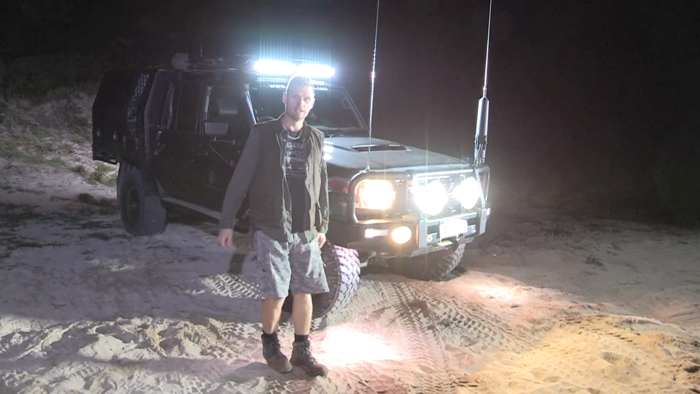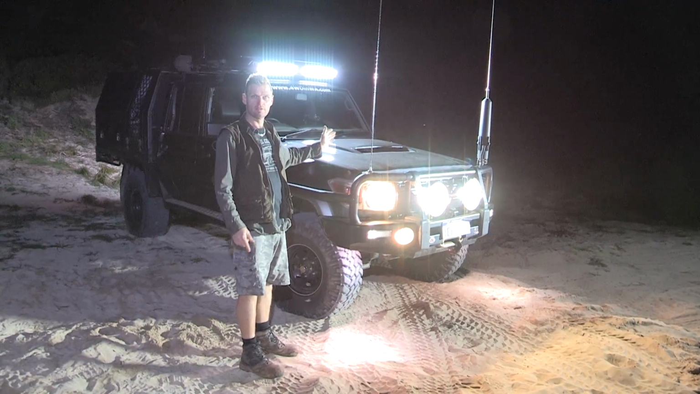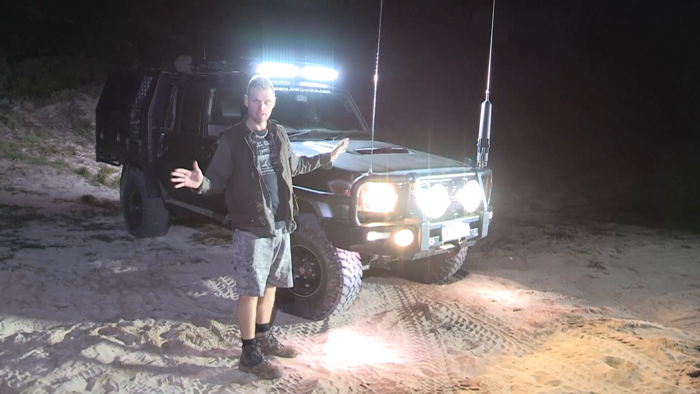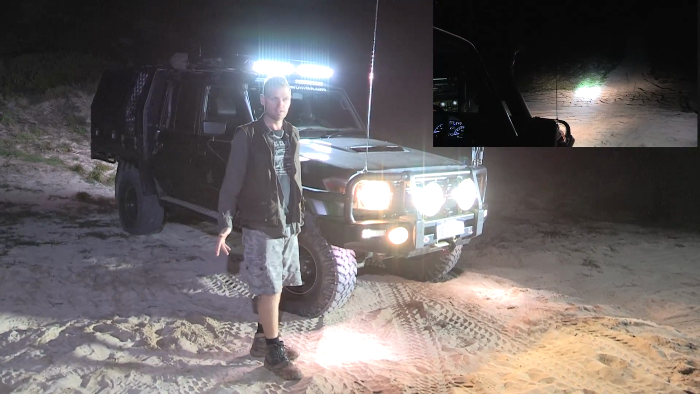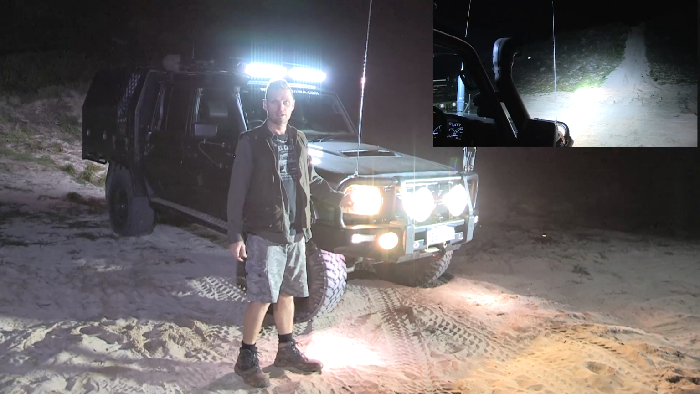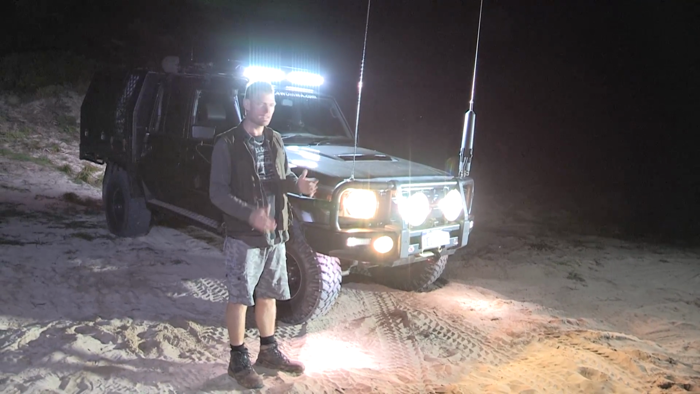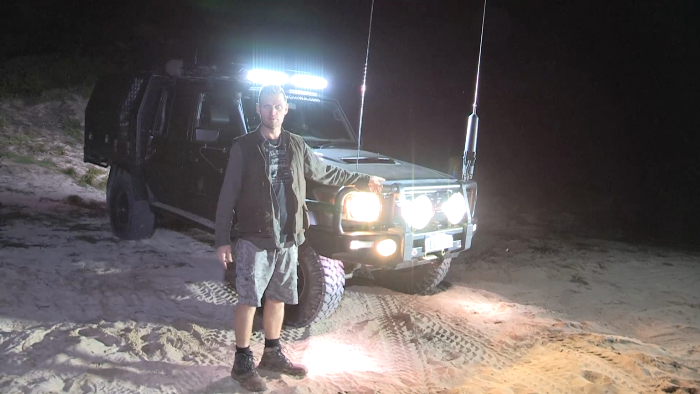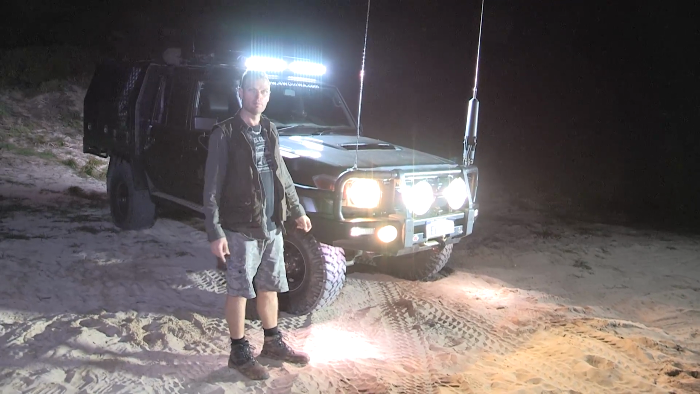What I find is the best is the light bar on the roof. It beats anything, not for distance, but for spread. For distance, these Spotties, you can't beat Spotties for distance. But to be honest, when we're driving around in sand dunes or tight tracks, I don't actually always use my Spotties. I will sometimes, but not always. I just rely on the light bar most of the time.